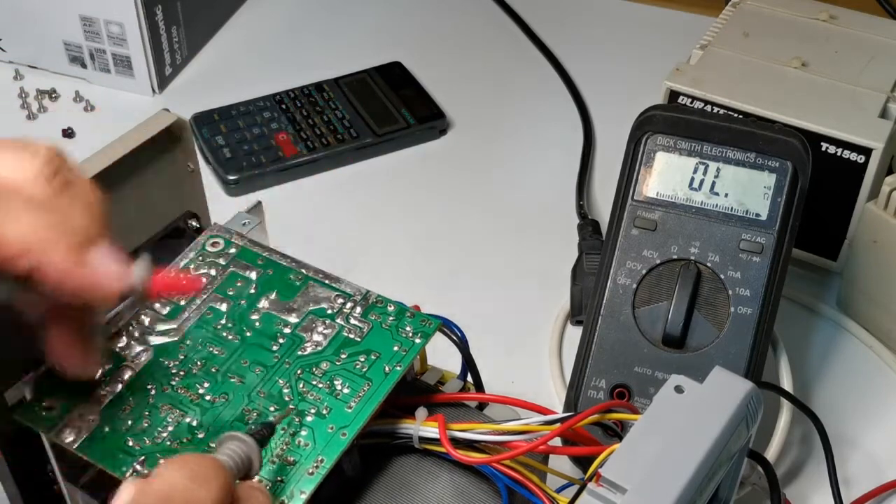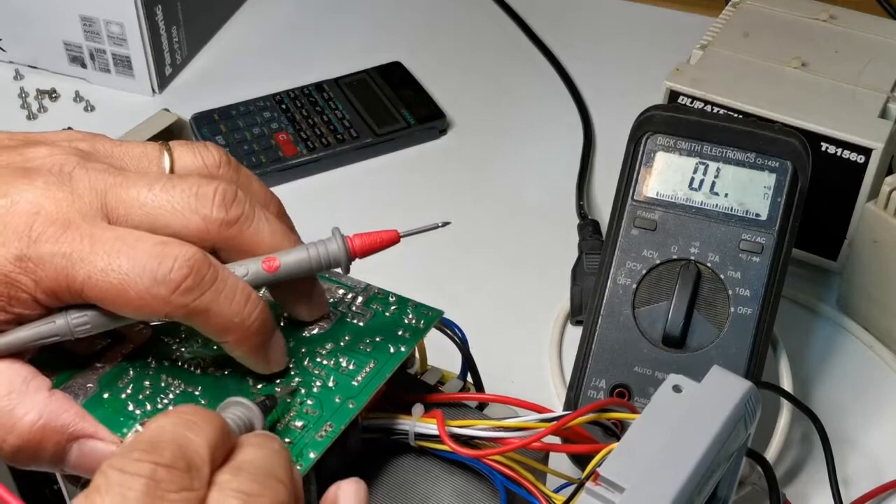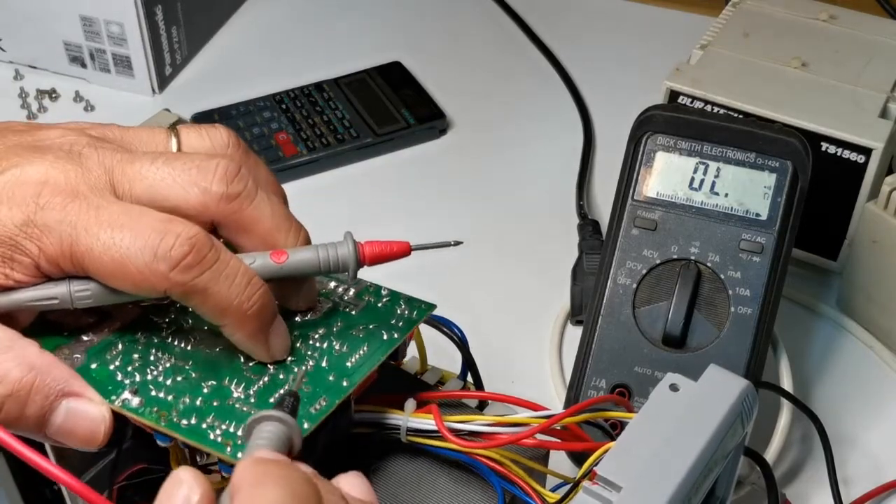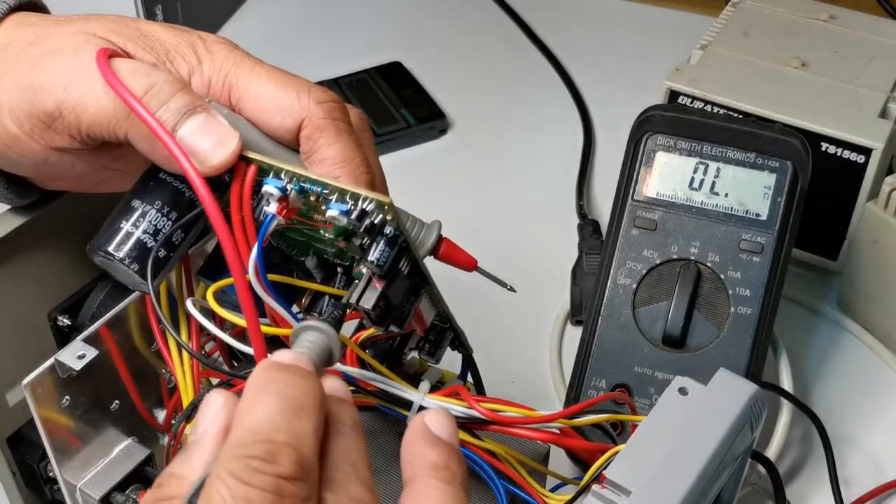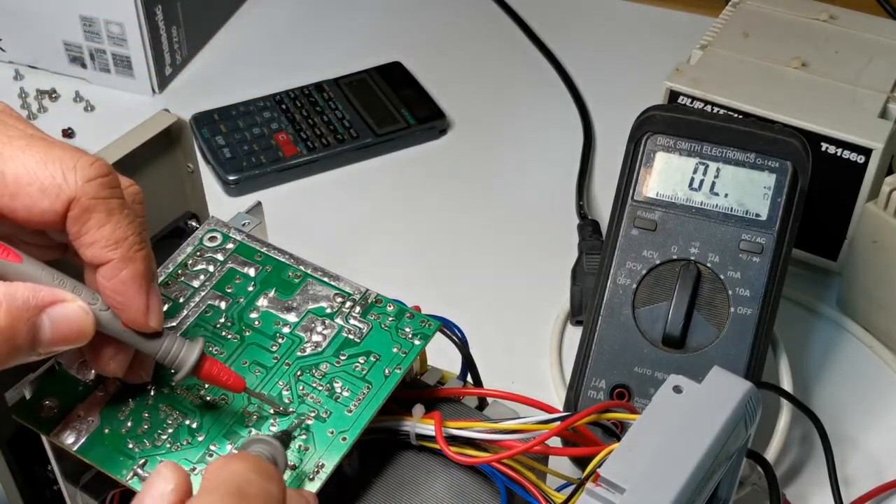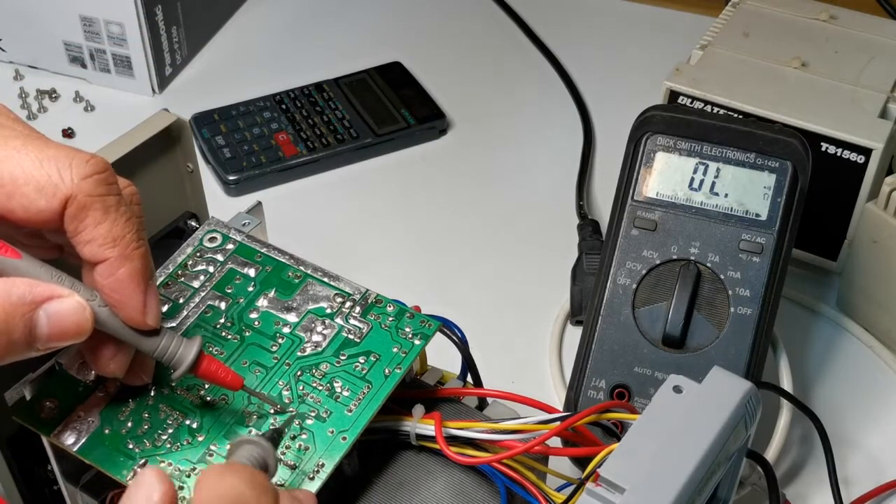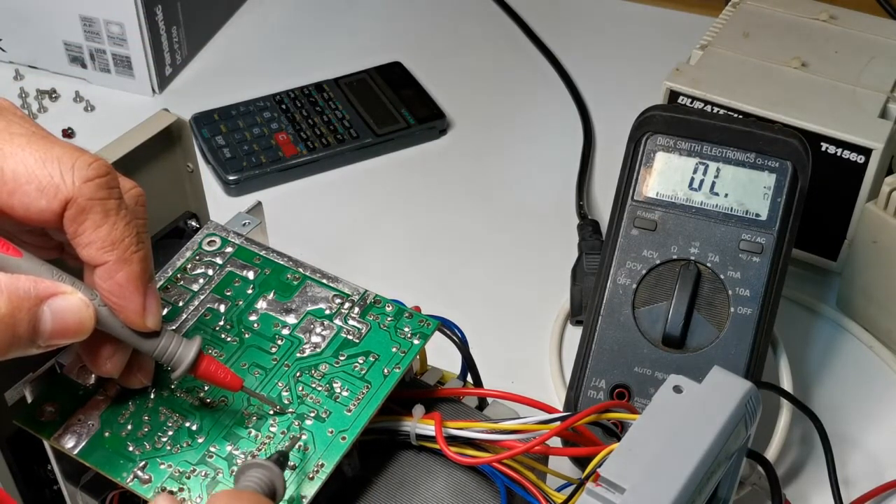So at that point there's another terminal along the track. It's a capacitor, so it's definitely not that one, which is across between the pin 4 track and the ground, the center pin of the 12 volt voltage regulator.